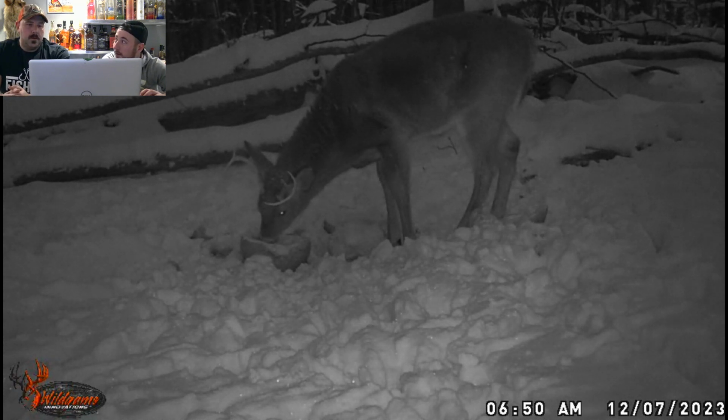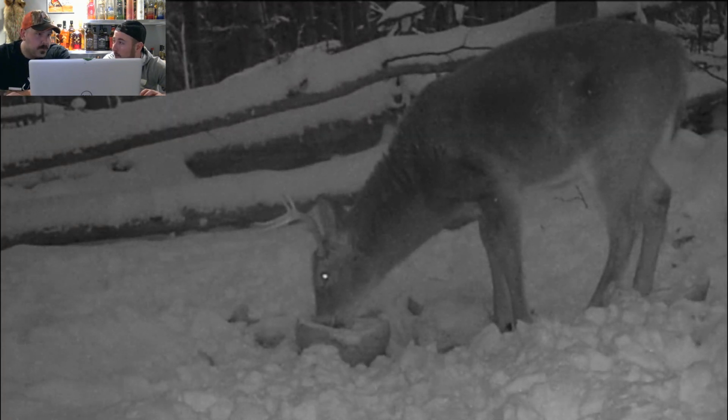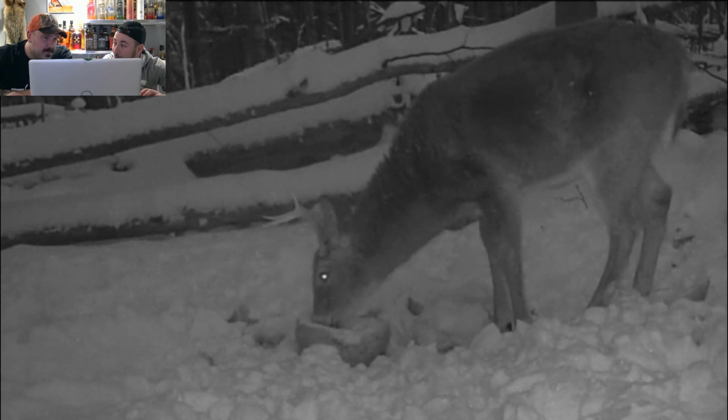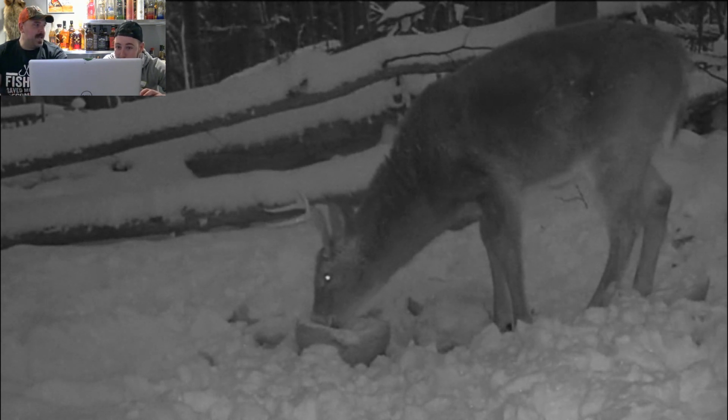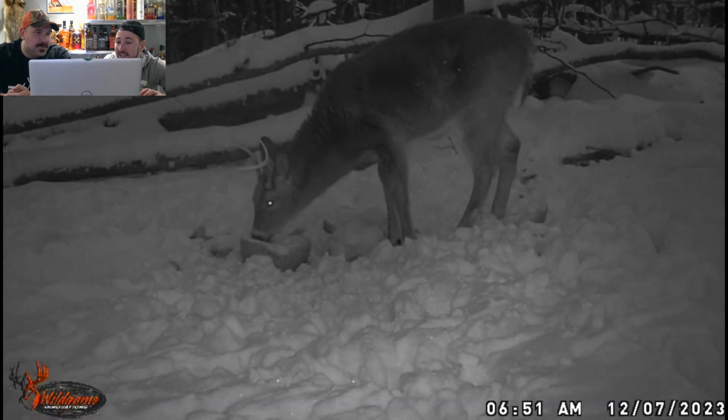That's our biggest buck right now. If he doesn't get attacked by a coyote or dies from cold or injury, he's going to be bigger next year. He's eating in it. It's a bowl for him. He's eating even the bowl. It's like Tim Hortons when they had the soup in a bread bowl, and then you eat the bowl. He's licking it or whatever.